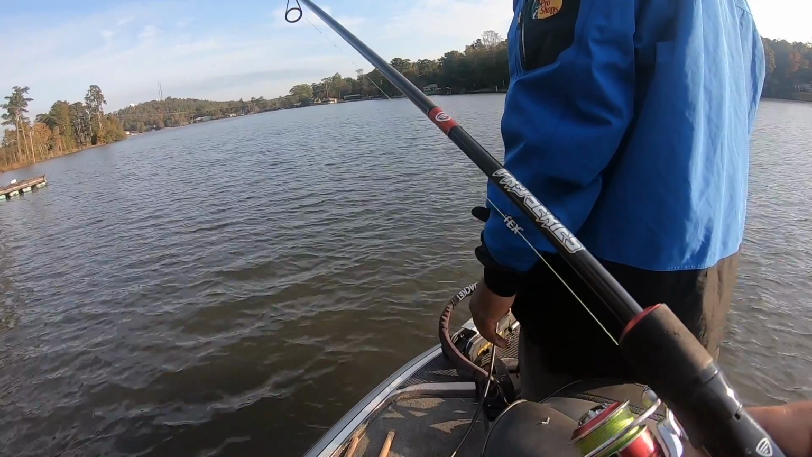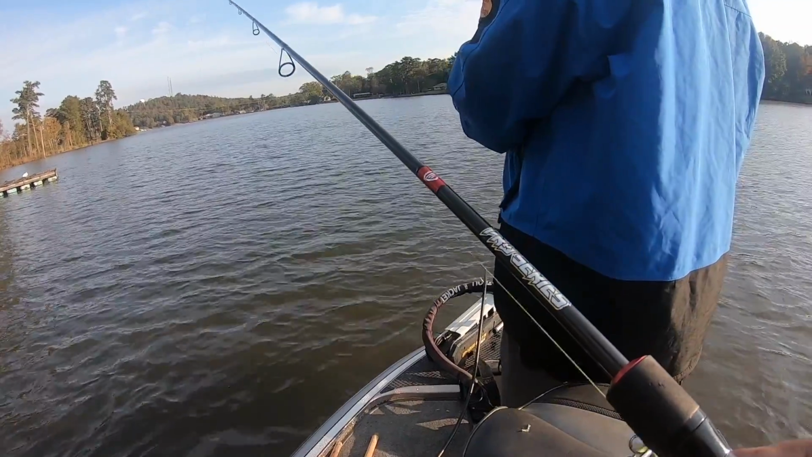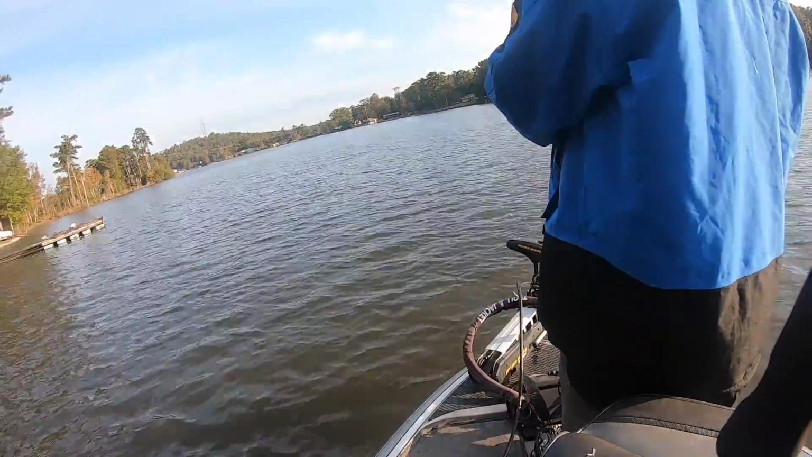Just touched the brush right there. Usually a lot of times you touch that brush. Yeah, they right on it. He be on it. Oh yeah, and that's how it was the first few. There we go. There you go.